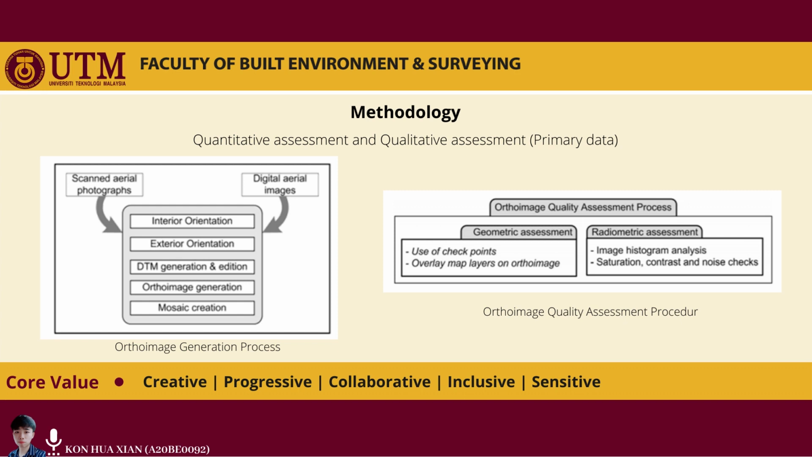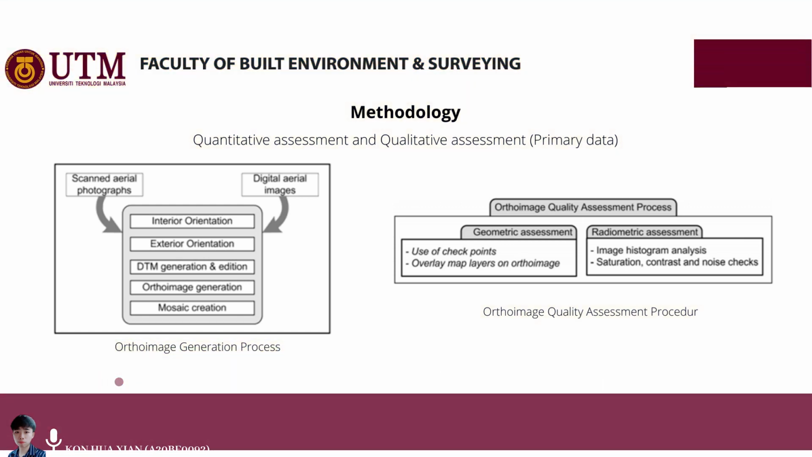Looking to the geometry assessment, the checkpoint and the overlay map layers on auto image are used to determine the geometric position of generated auto image for quantitative geometric position assessment. Besides, the image histogram analysis and the subtraction, contrast, and noise check are used to determine the radiometric position of generated auto image for quantitative geometric position assessment.